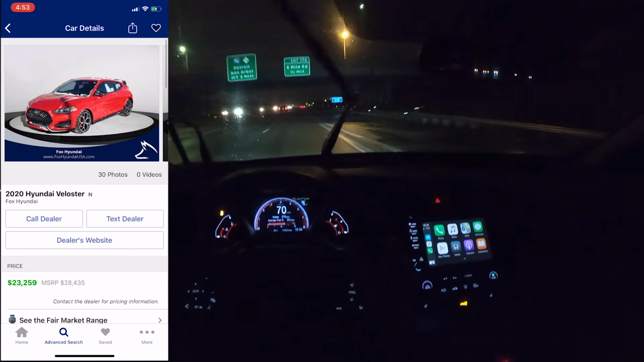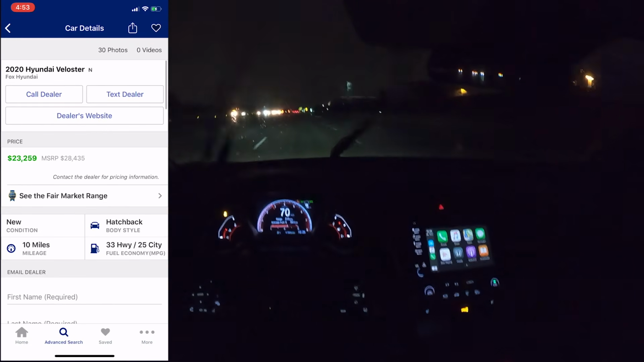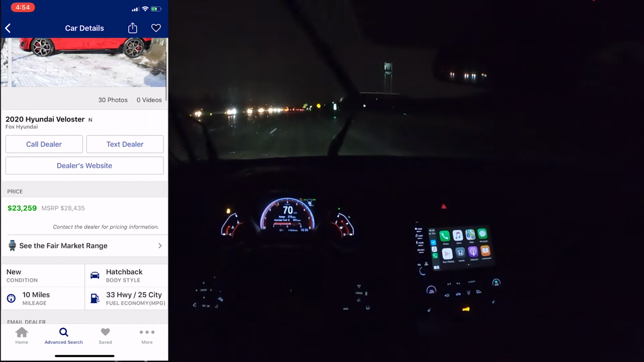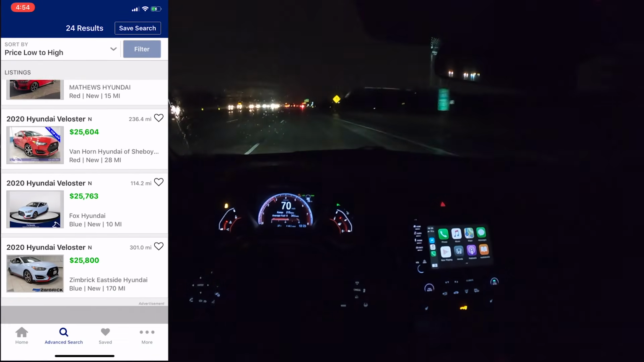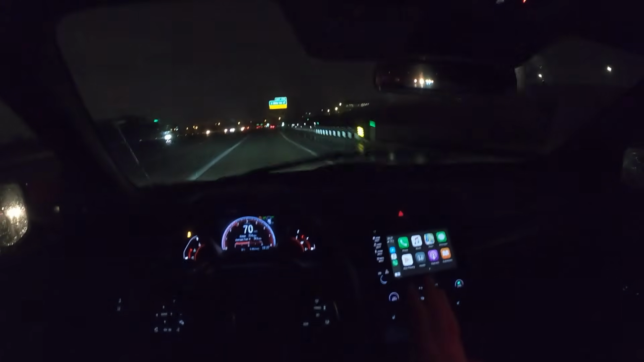Even compared to the standard base Veloster N, they're very different. I've been seeing Veloster Ns without the performance pack for $23,000, $24,000 at dealers, brand new. And I think probably Hyundai's having a little bit of trouble moving them. That's why they're marking them down. But from a performance standpoint, I would completely prefer the Veloster N, hands down. But from a daily driver standpoint, it'd be a tough comparison.